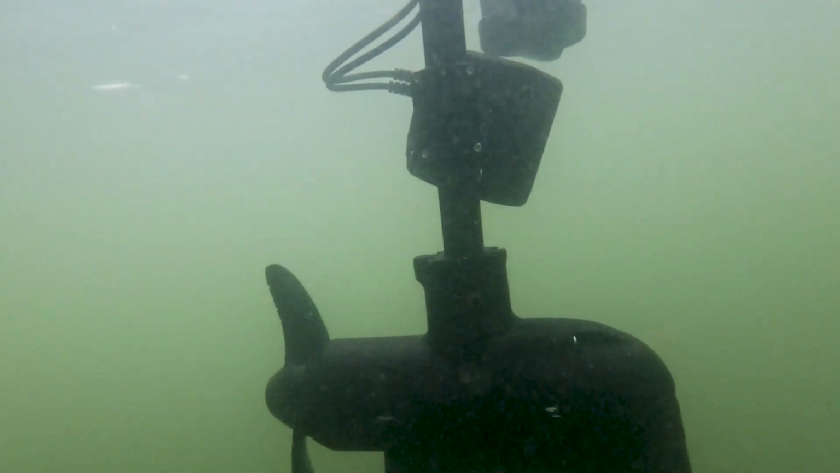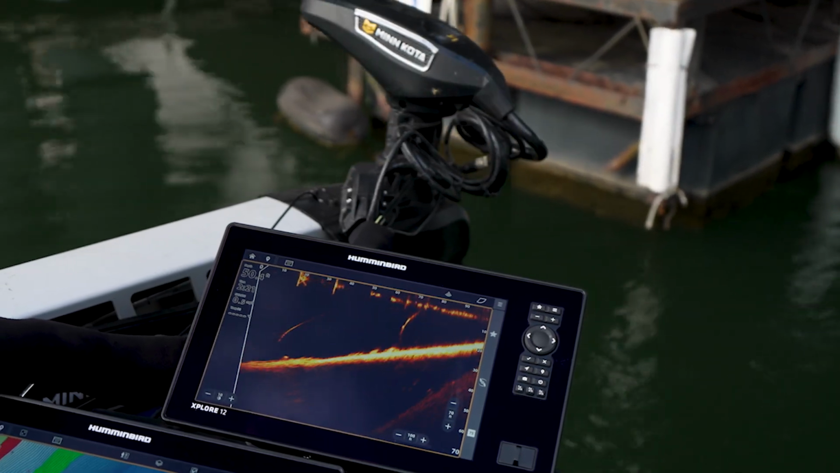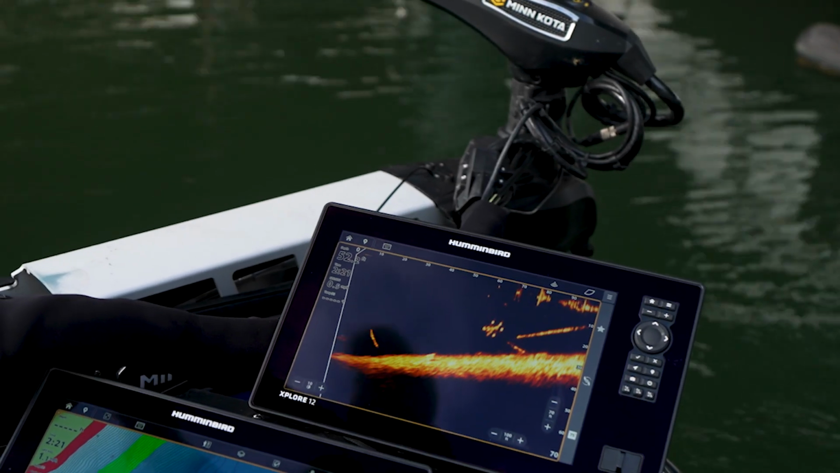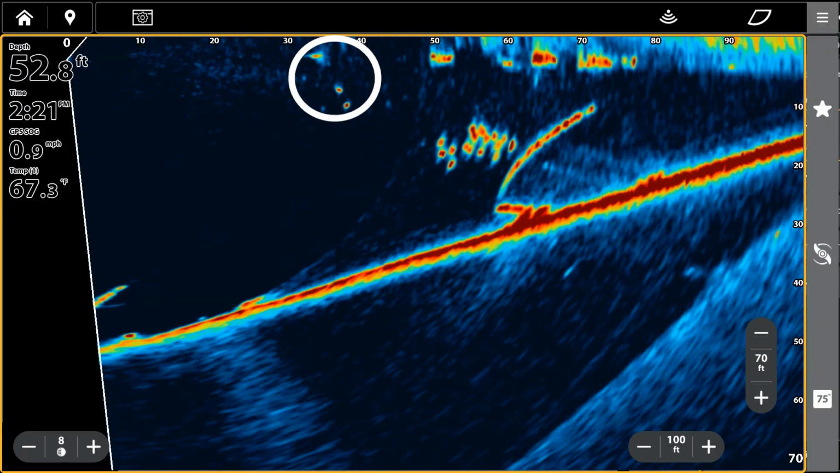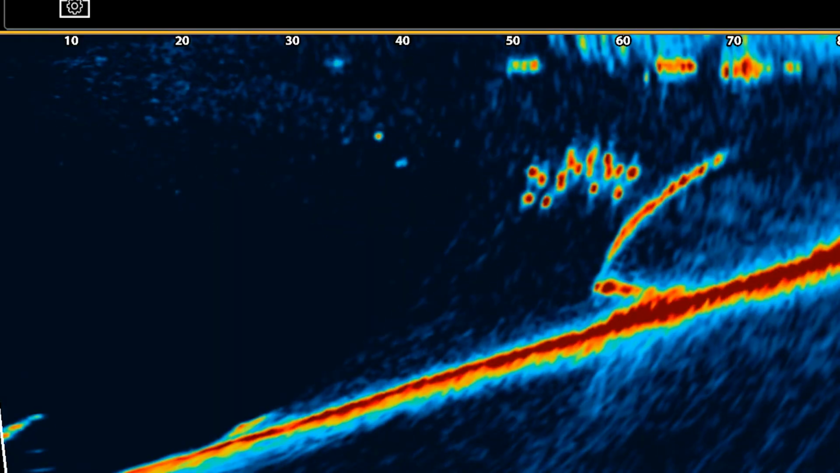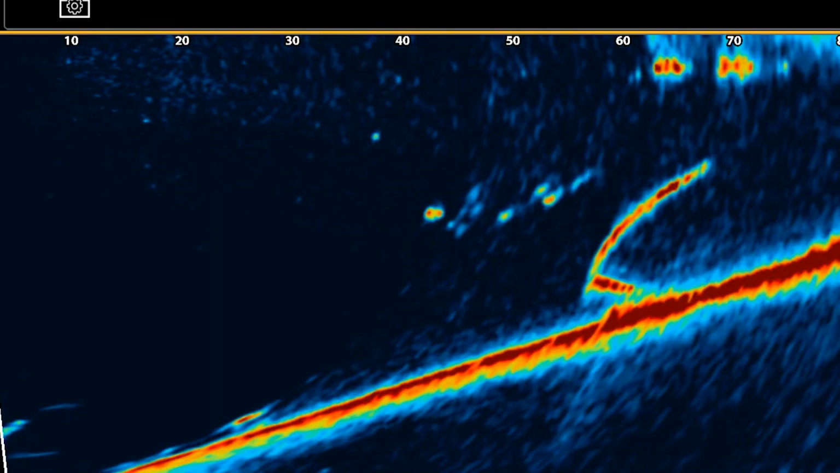Another important thing that we've really improved with Mega Live 2 is just how reactive the system is. When I turn it and I see a school like that, I just know I can immediately fire over there and be on them. Yep, just like that.